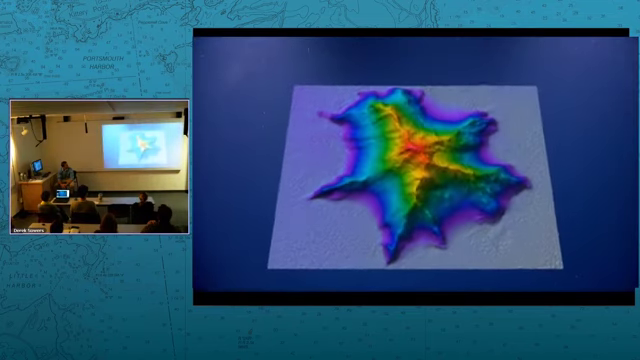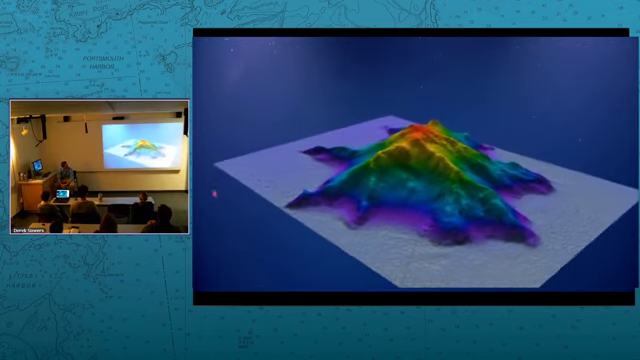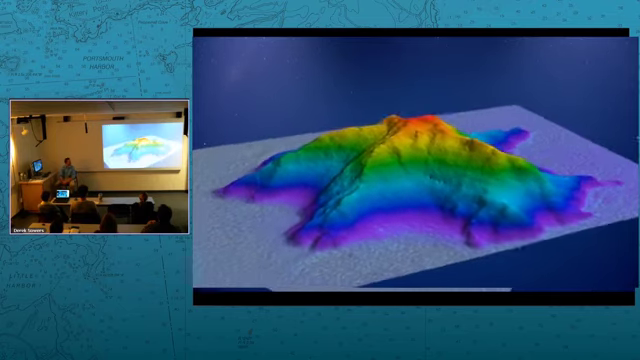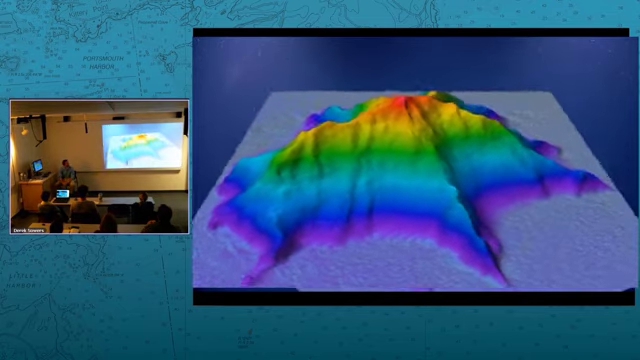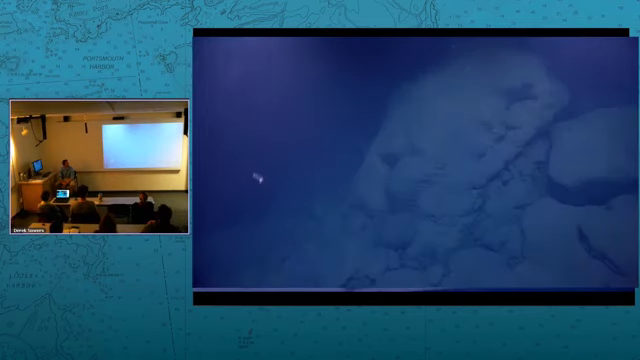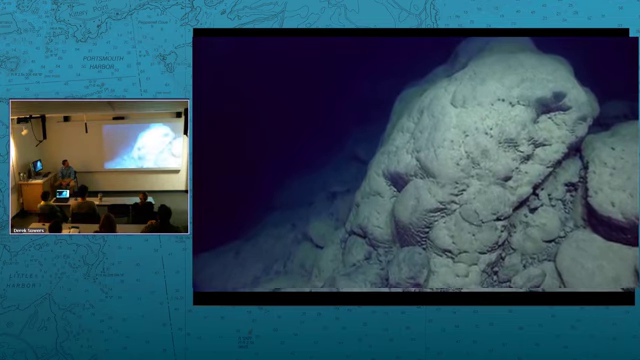What we're diving on today is an almost perfectly star-shaped seamount, and what will happen sometimes is that when a volcano builds up on the seafloor, magma can get channeled along in a linear direction, and it will form what are known as rift arms. Oh, this is beautiful. Yeah, these are pillar lavas.